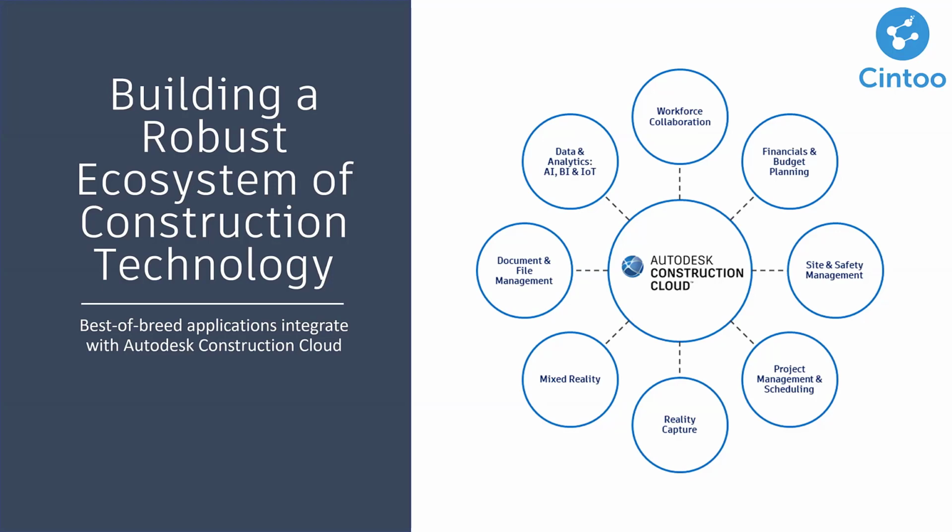Everyone knows there's a gamut of tools out there that people can use for document and file management. Same thing with project management and scheduling. You've also got to think about your back office processes, so financial management, data and analytics, and then finally those site and safety management tools. And so that's really why we've doubled down and really invested in being a platform.